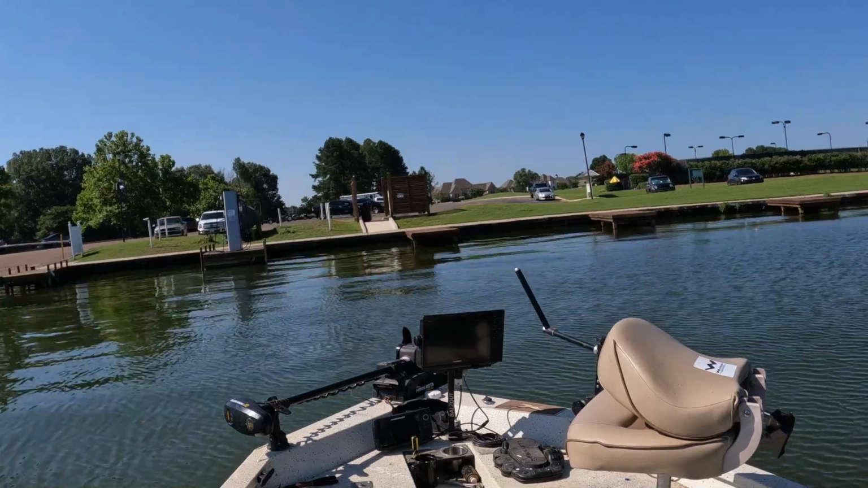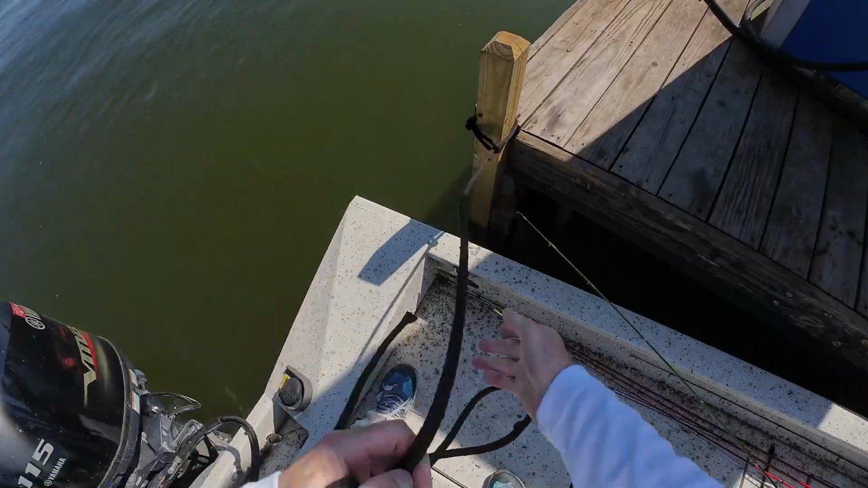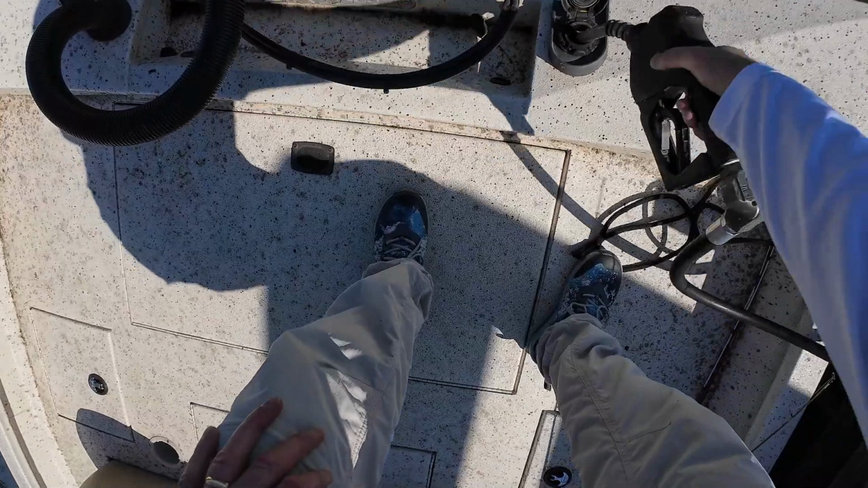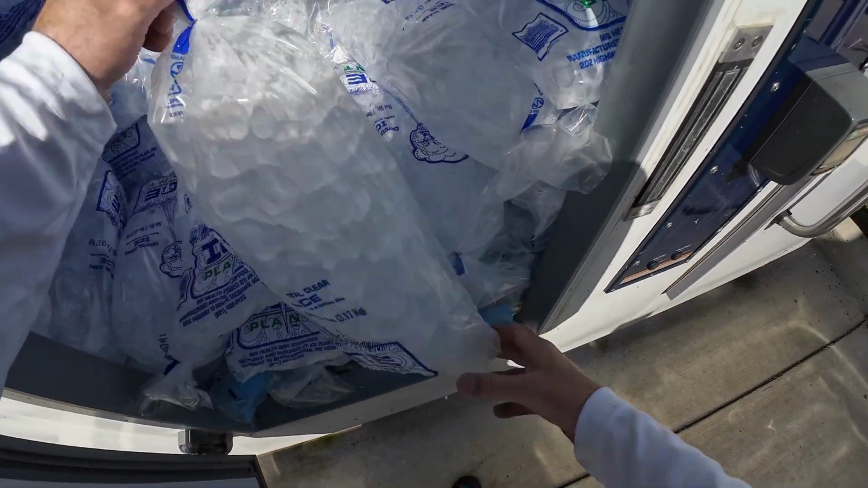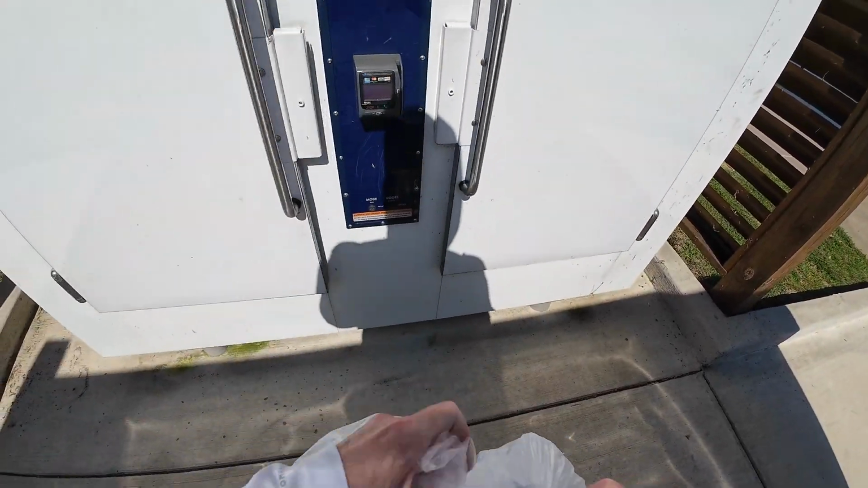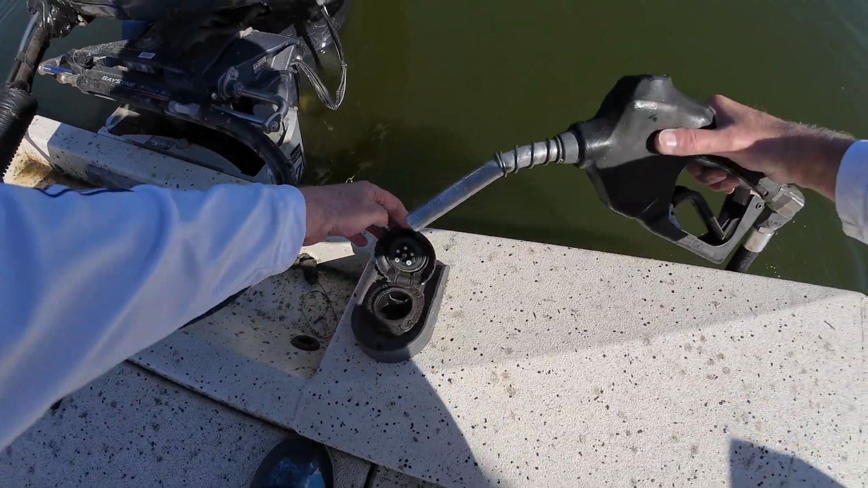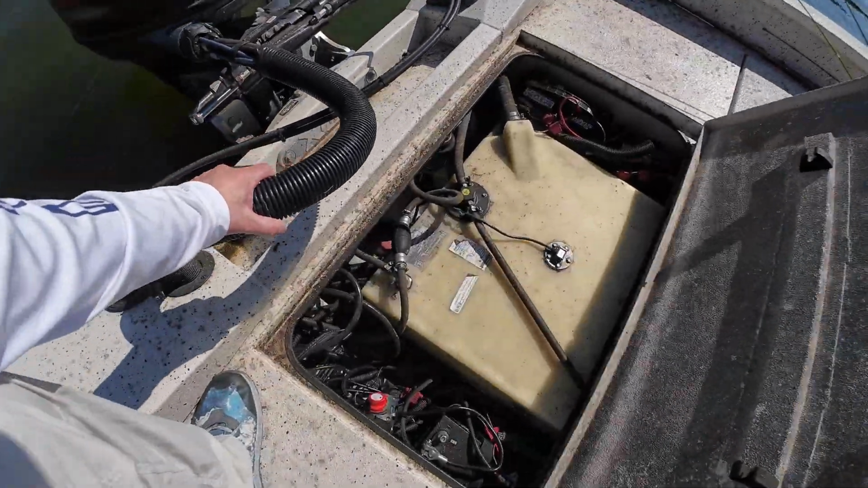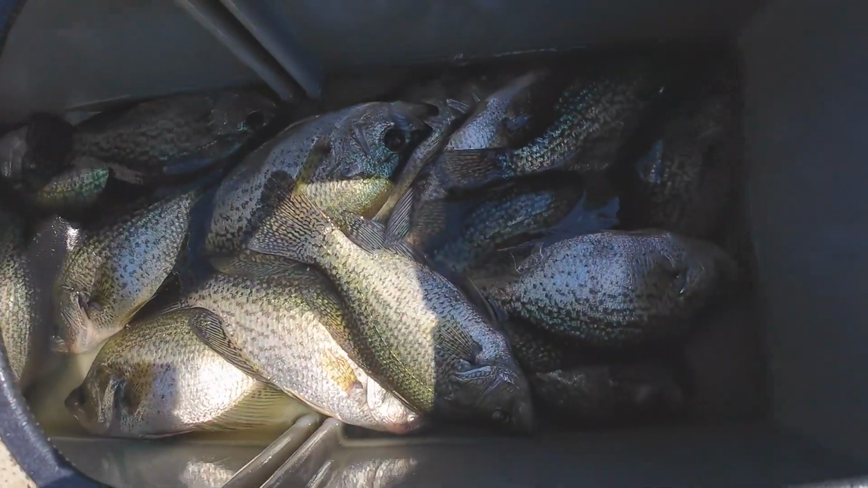Get in there, dude. 16. There are some good looking crappie right there.